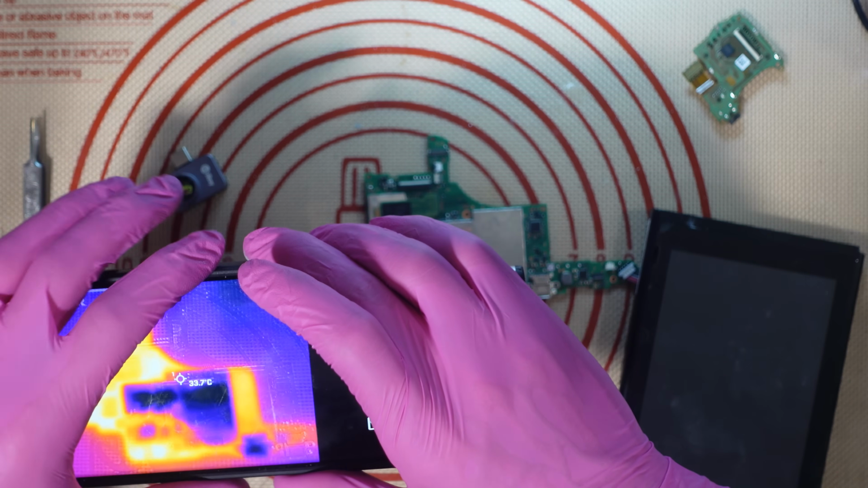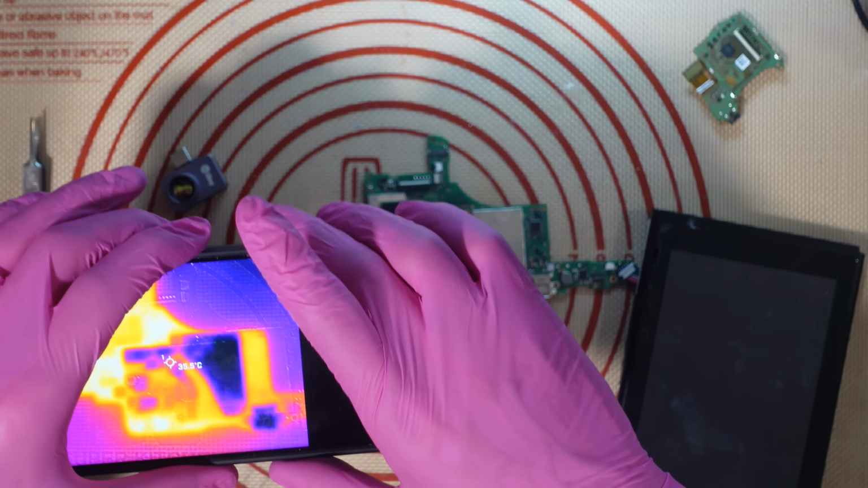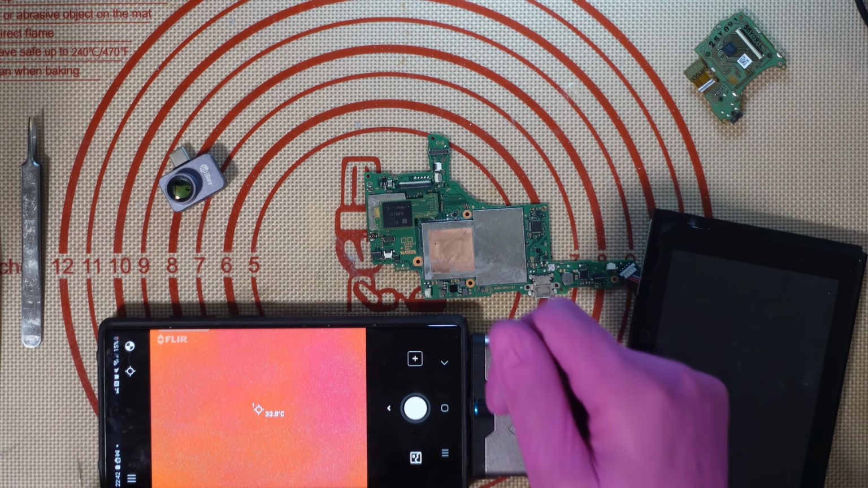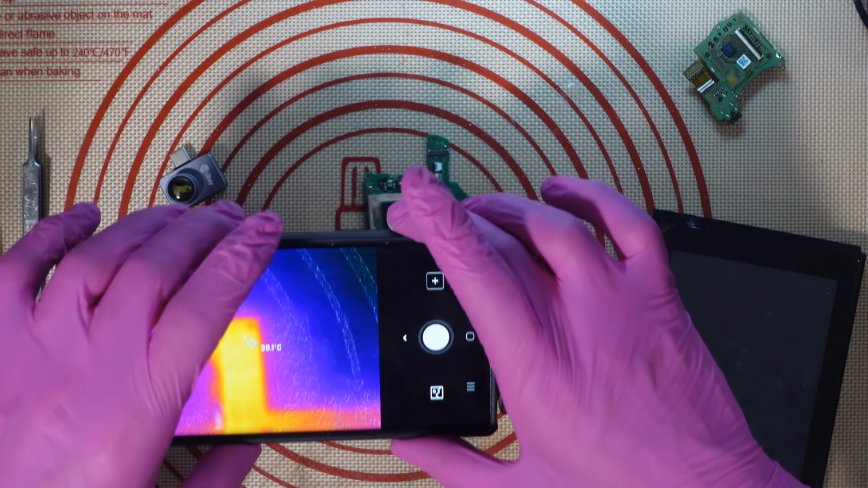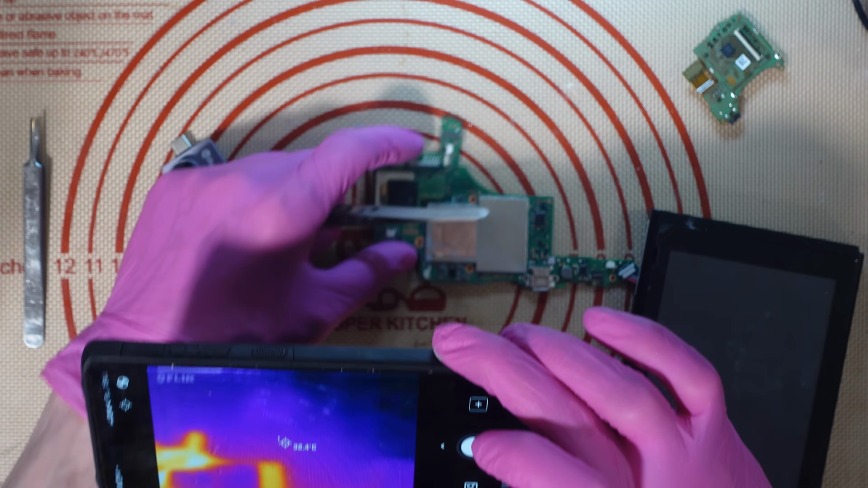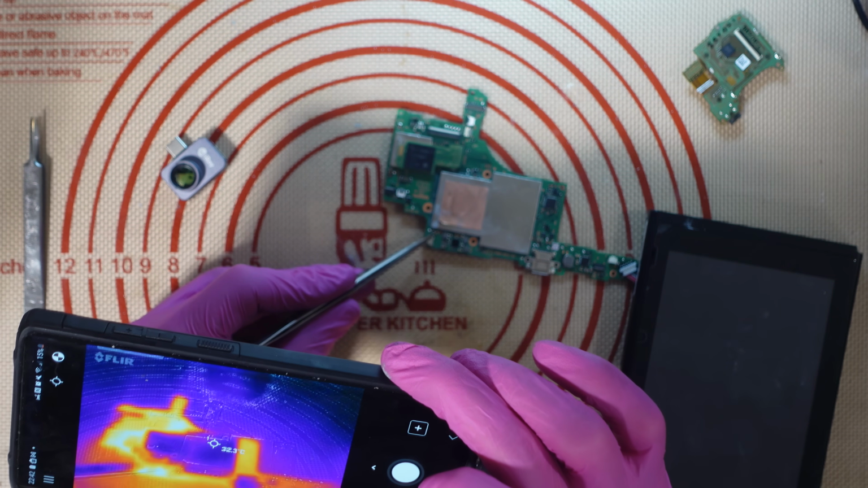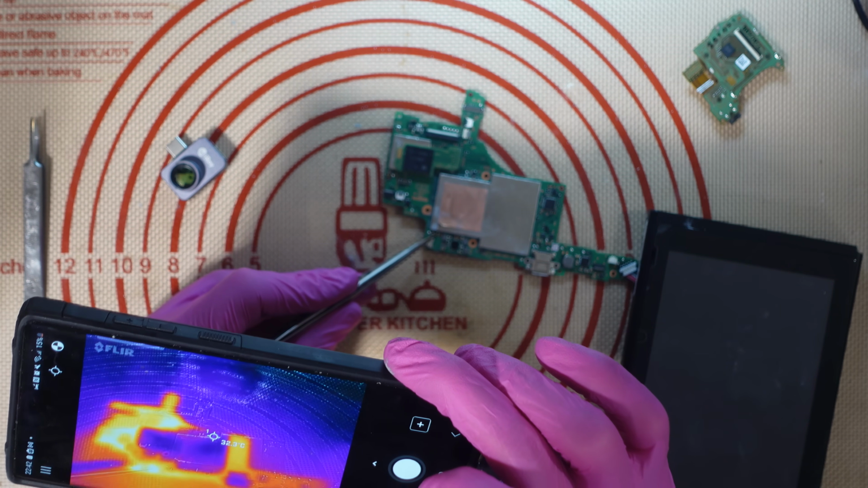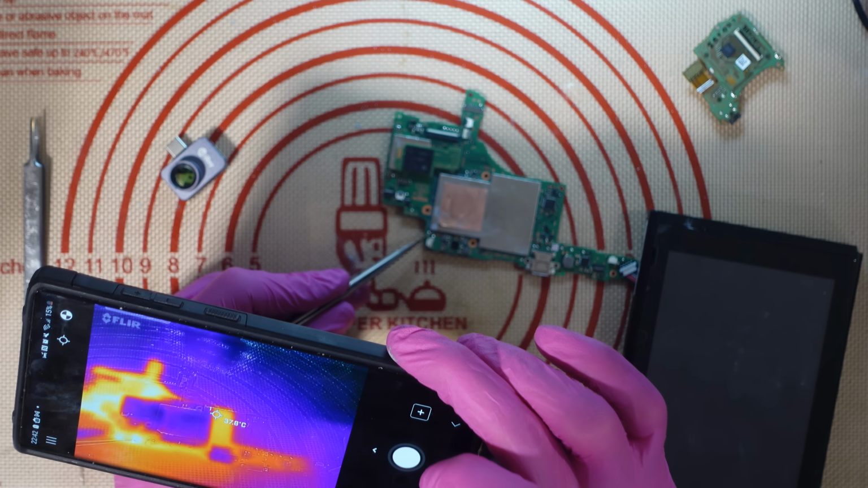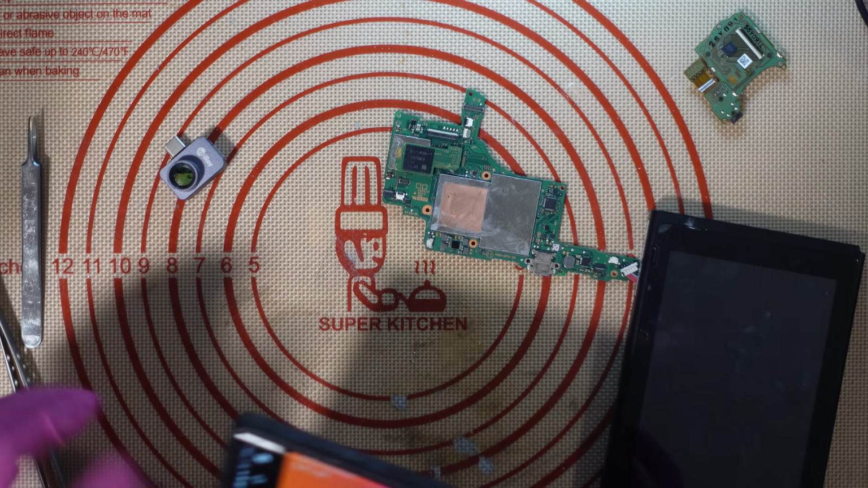Because what I would normally have done is had this on some sort of an extension cable, so a USB Type-C extension cable, where I can just leave the phone on the desk and then move the thermal camera around and try and pinpoint the images, save my hands being in the way with the phone and stuff like that. I can put it on an angle, but the problem with that again is the images are just not aligned and I can't really pinpoint it. So I think I'm on the chip there. I'm nowhere near and I can't really pinpoint it.